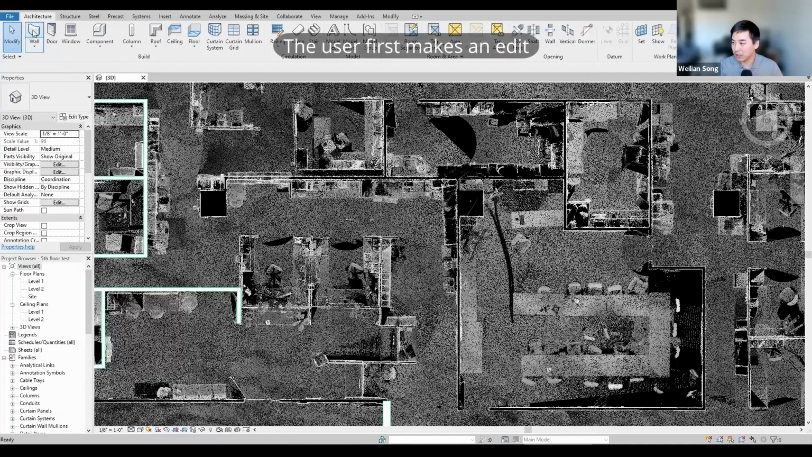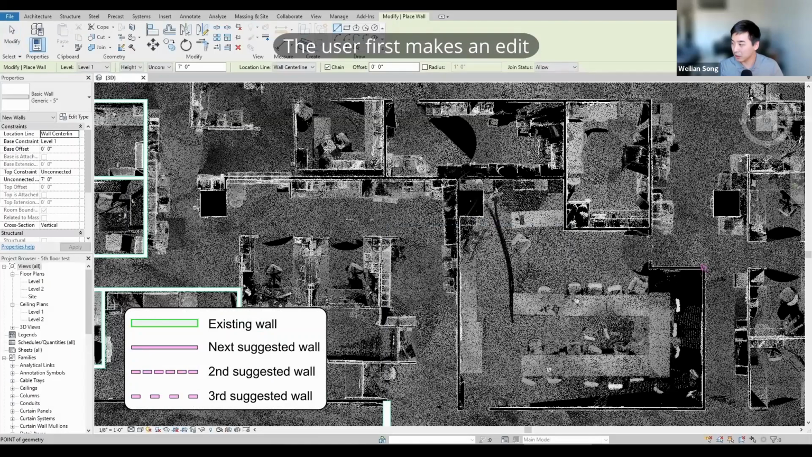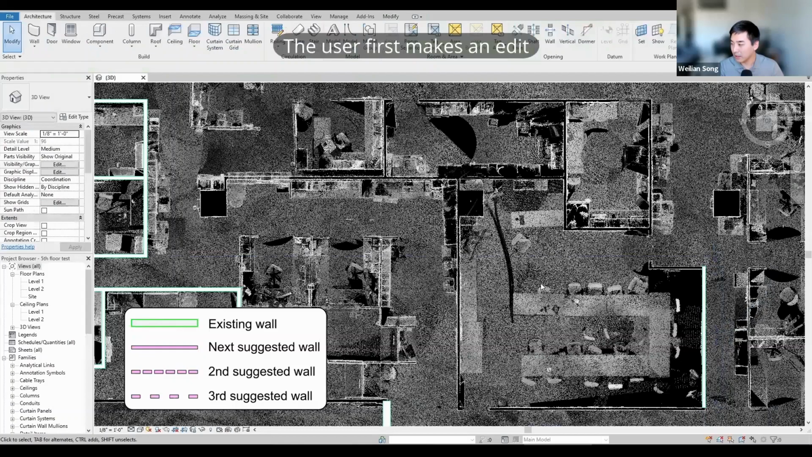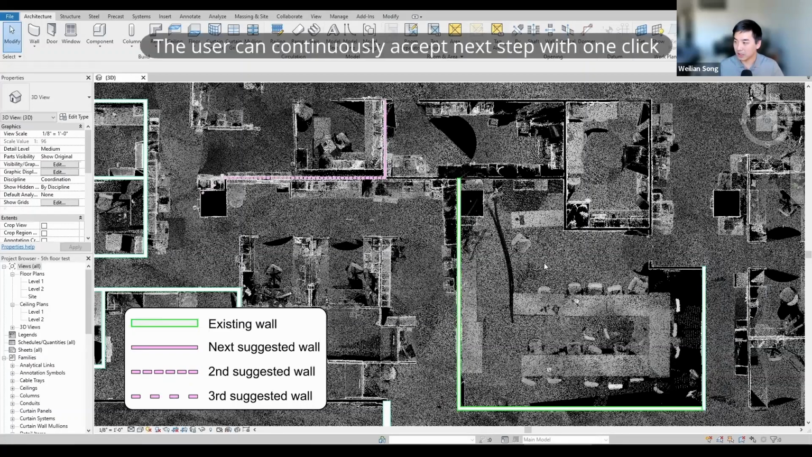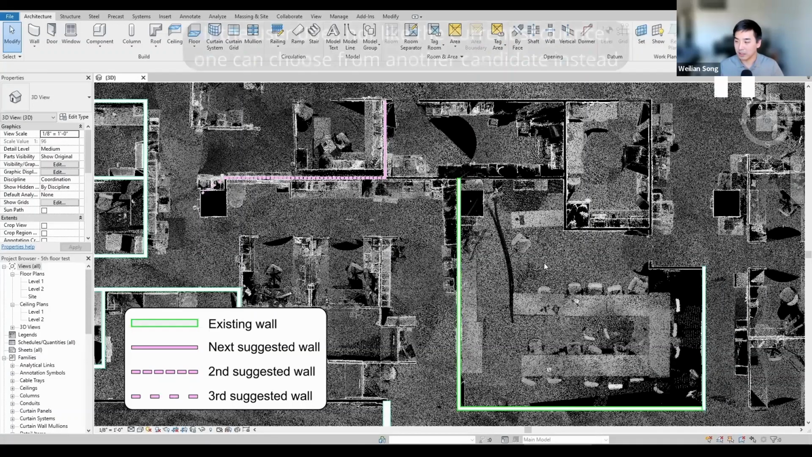So you would use a plugin, and the user can initiate an action. In this case, the user is first drawing the wall, and then our system would offer the suggestions here in pink, and it can forecast, in this case, up to 3 steps ahead. So this solid pink line is the immediate next wall it wants to add, followed by this one, and then this one. And to accept the suggestions, the user can just simply click a button on the keyboard. So I'll let it play again. And the user can just keep on clicking to accept the next suggestion.